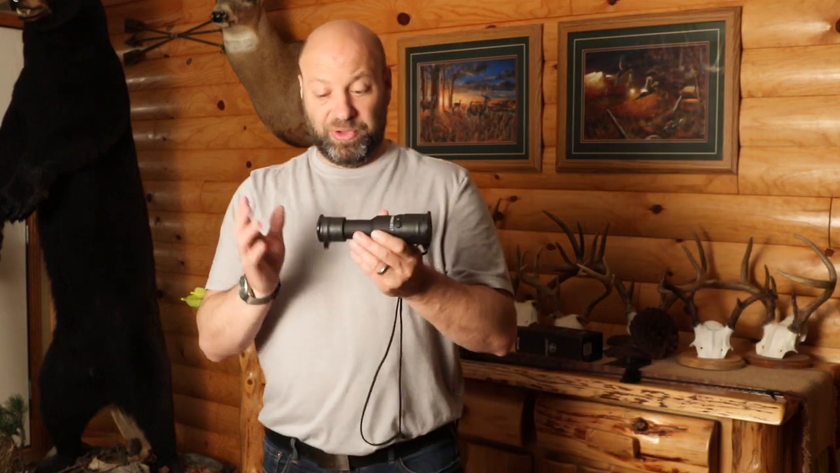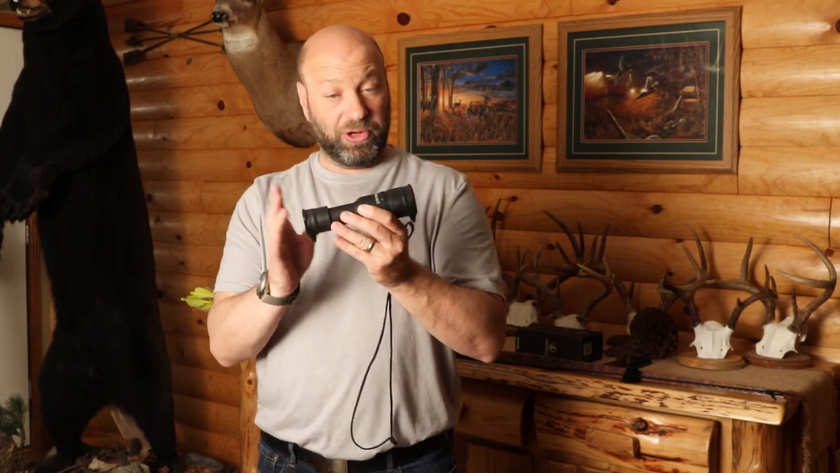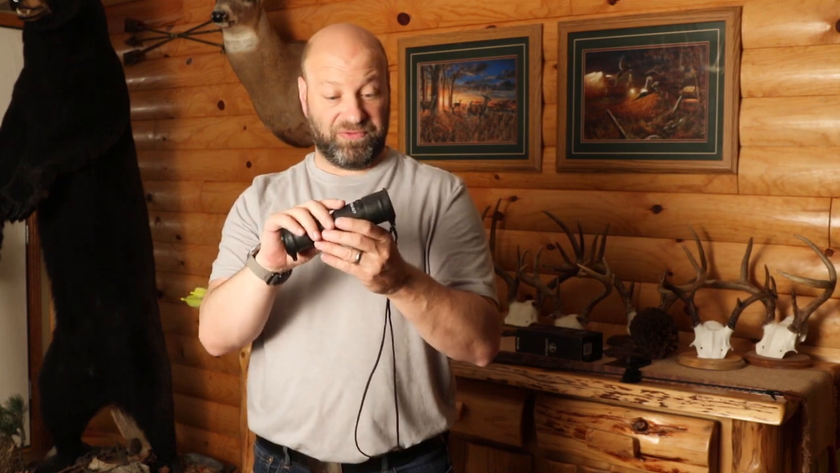I don't want meat wasted out there. And I do think this is a brilliant idea for it. And I'm excited to try it out. But the cups, they are separate. These are scope cover caps that I put on there. And I will put a link to those down below for you so you know what size fits, as well as the scope.